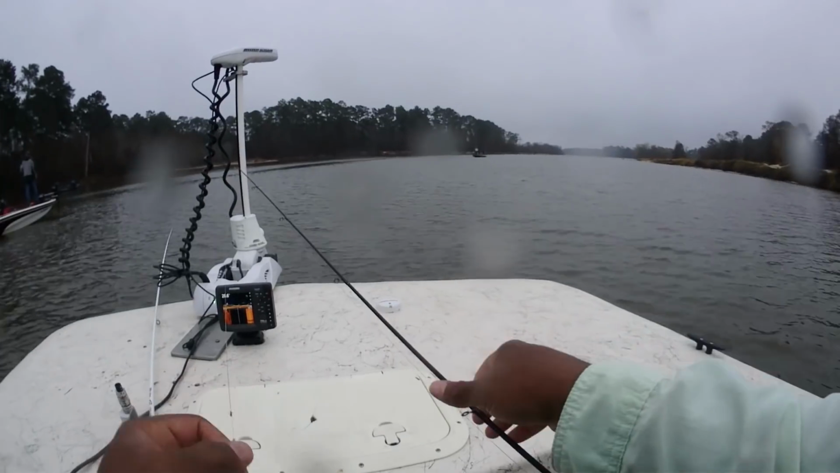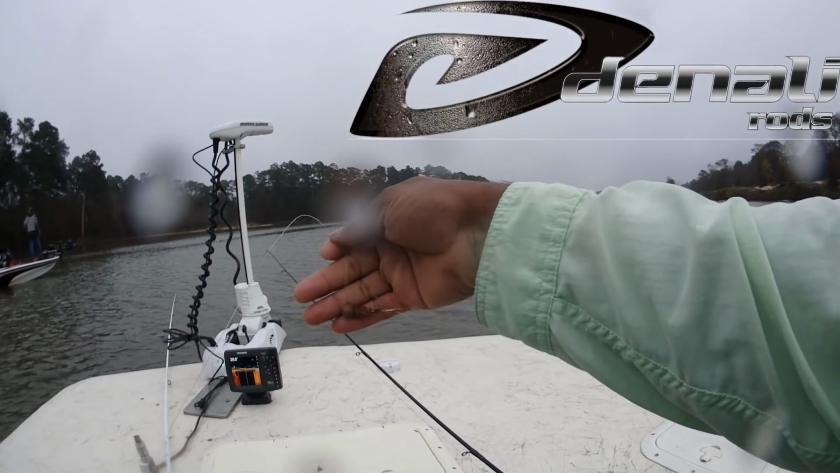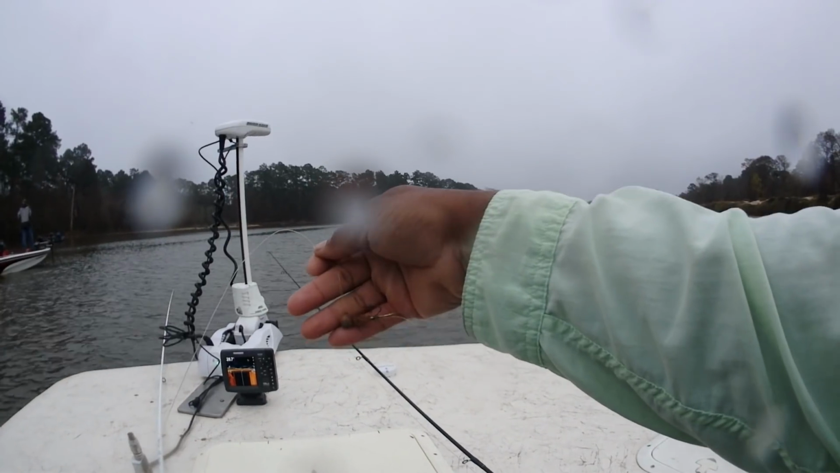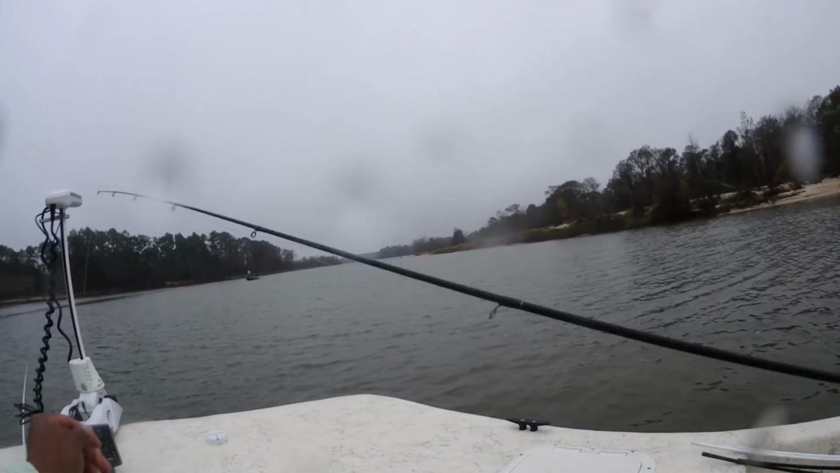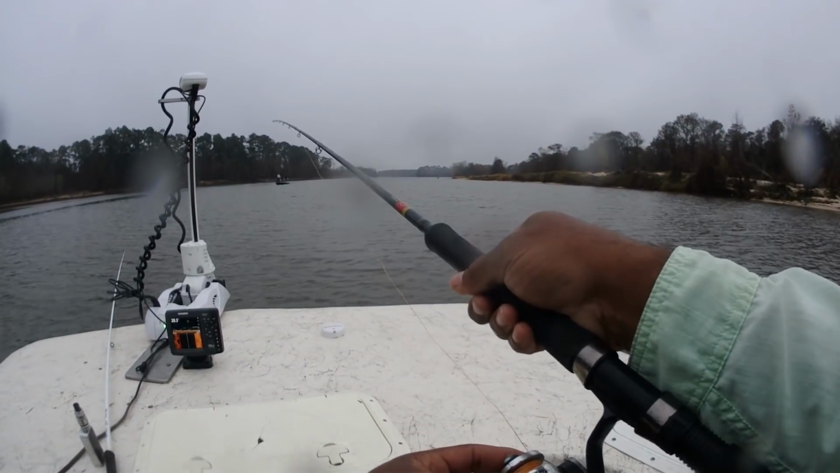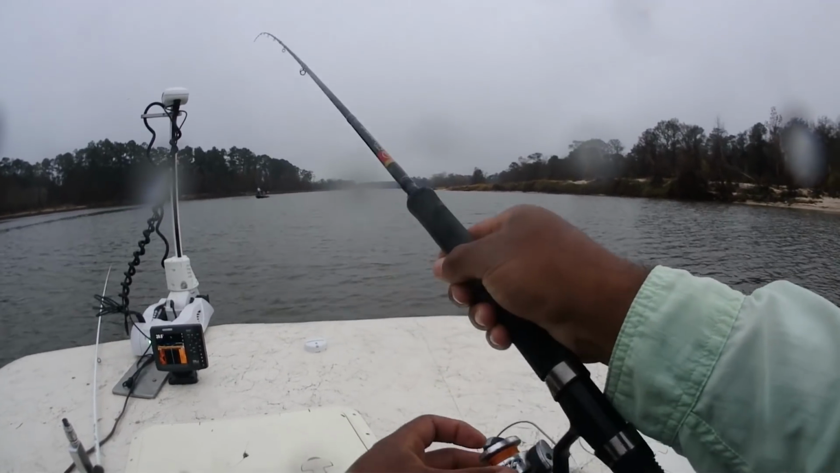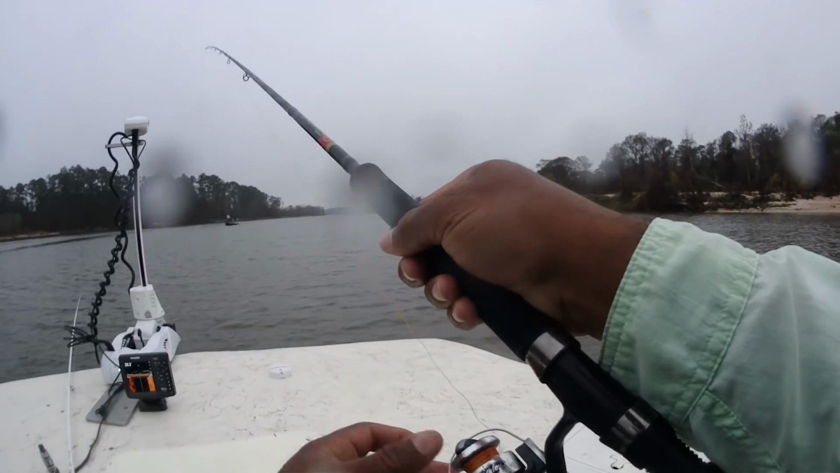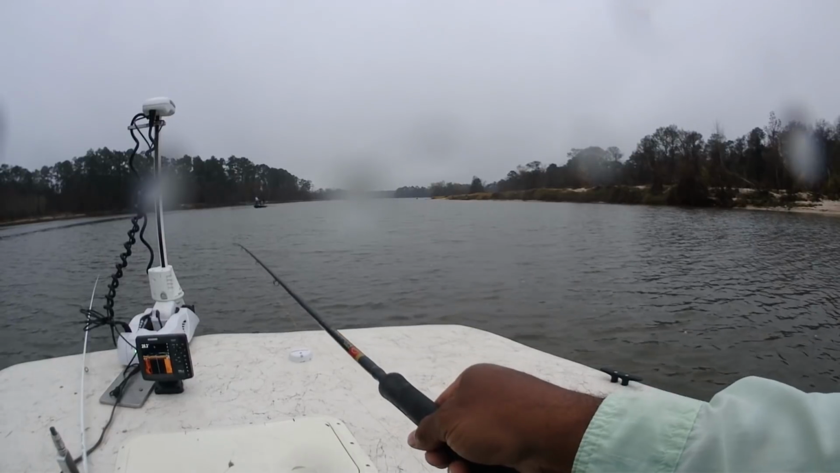But guys, like I was saying, tandem, and you see I got varying colors on here. Color hasn't seemed to matter here my last few trips. Like I say all the time, color matters when it matters. Right now, it doesn't matter a whole bunch.